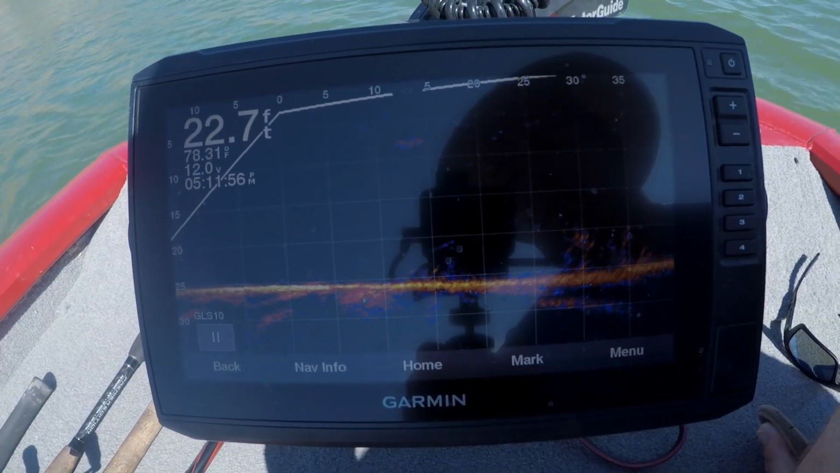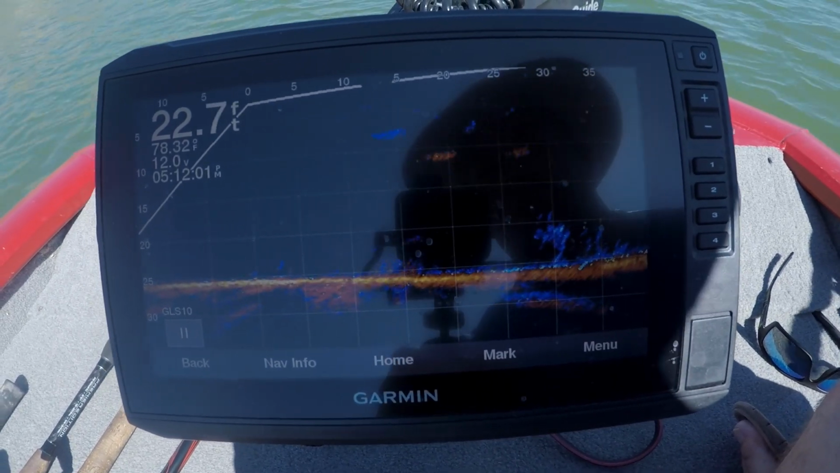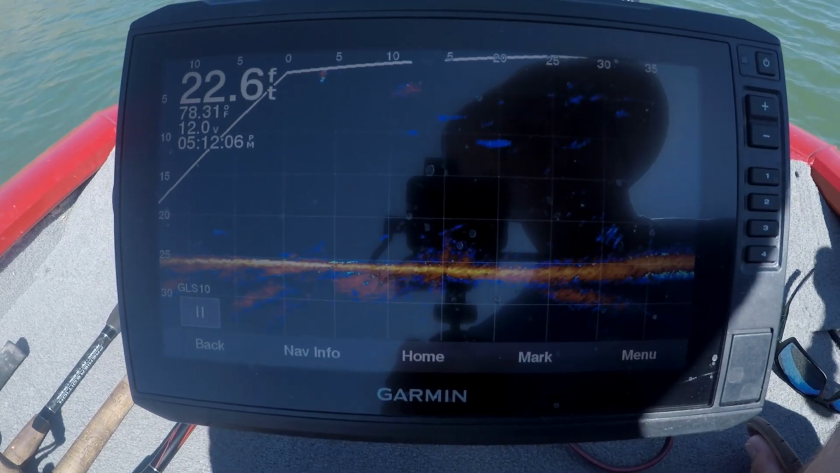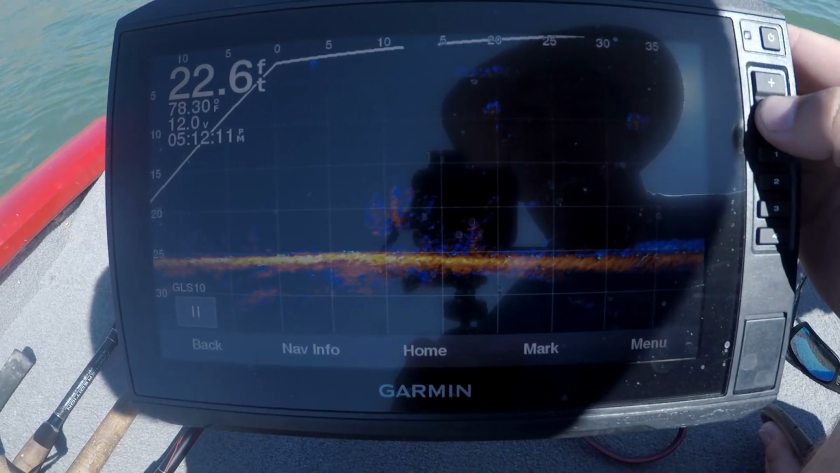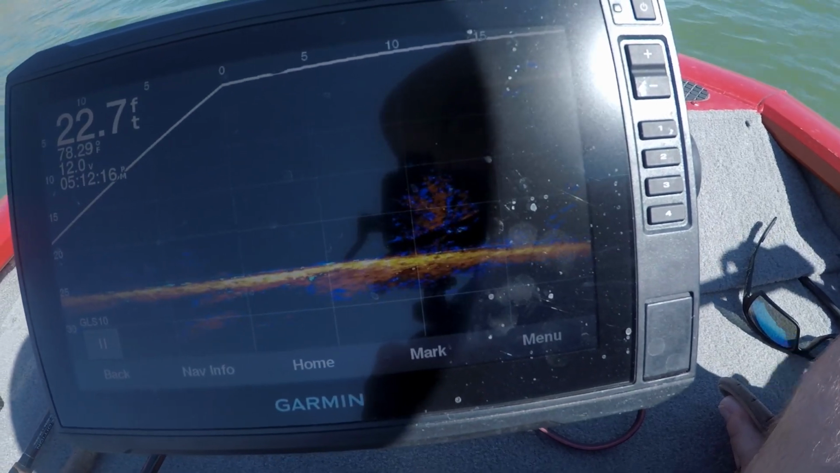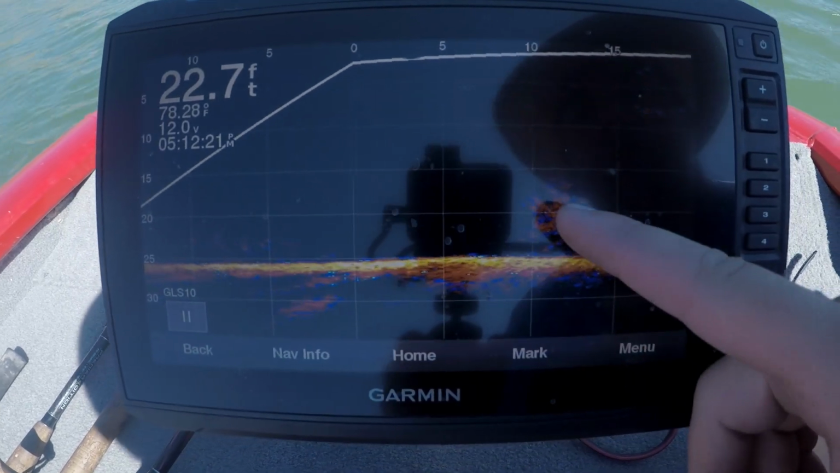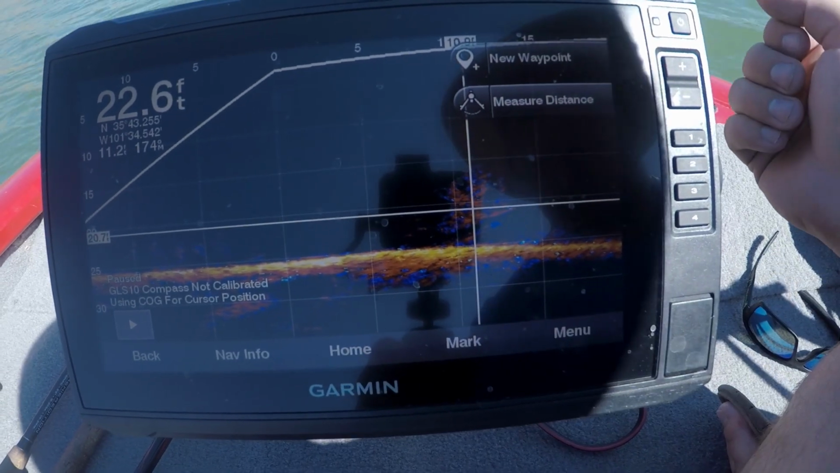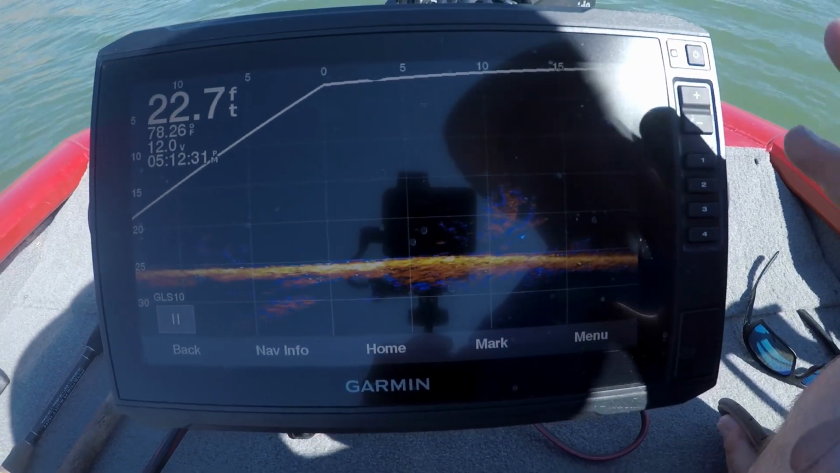Okay, so for this little tidbit, I'm going to do the best I can to give you guys the best view that I possibly can. So let's turn this toward a tree. I had a tree marked. There we go. All right. So here is a tree. You can actually mark this tree as a waypoint if you wanted to. Create a waypoint. Pretty easy to do that.